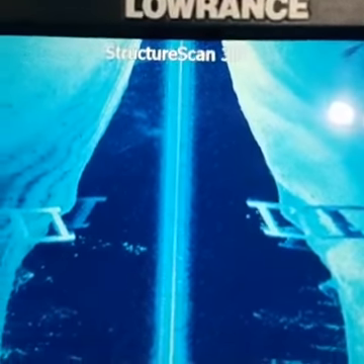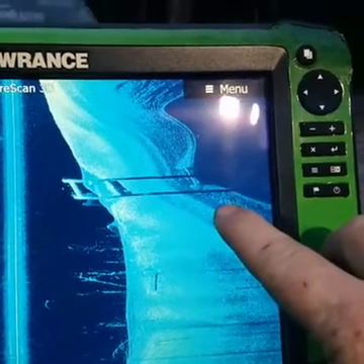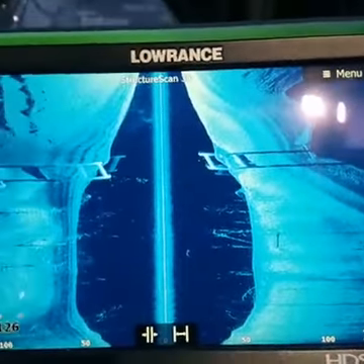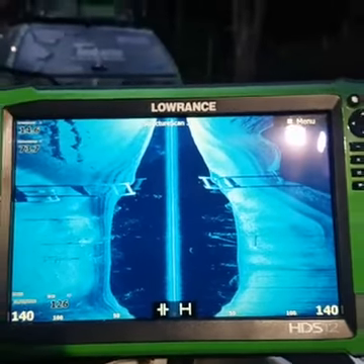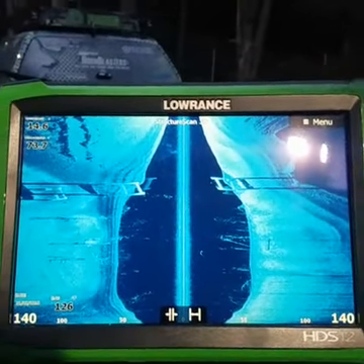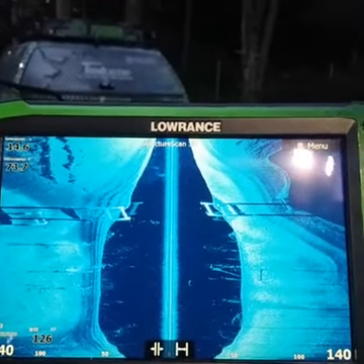So what I can do if somebody's close is I can mark that. If there's a fish here, I can mark that and I can come back to it. But I want to be able to see the whole screenshot, and I want to see the bank, and I want to see how it steps down, to come back and forth.